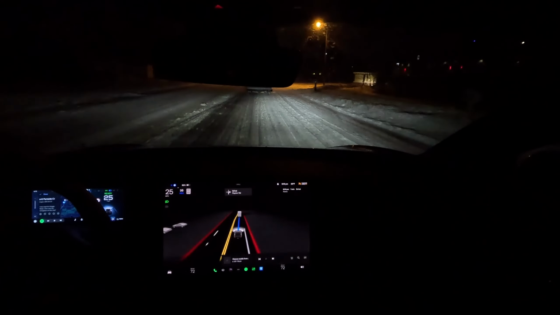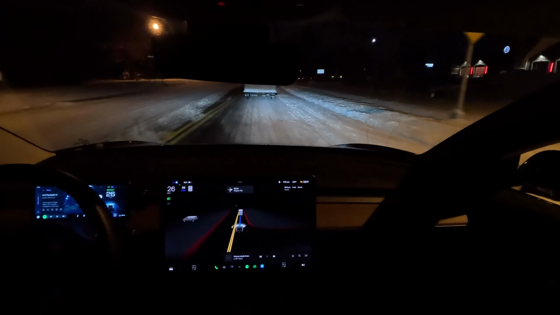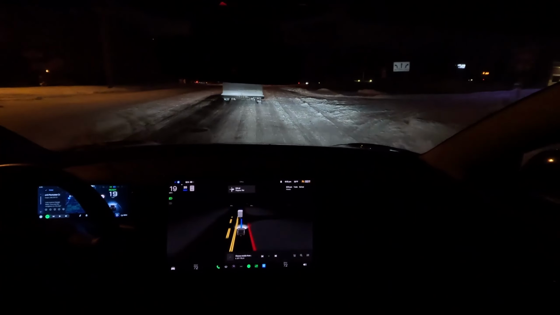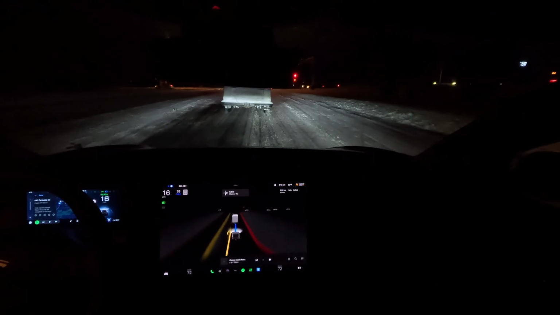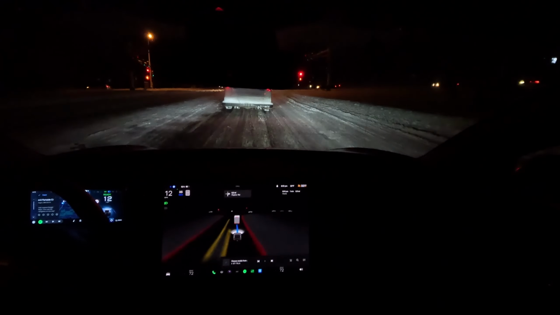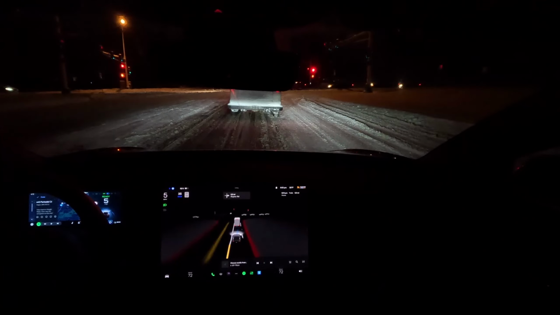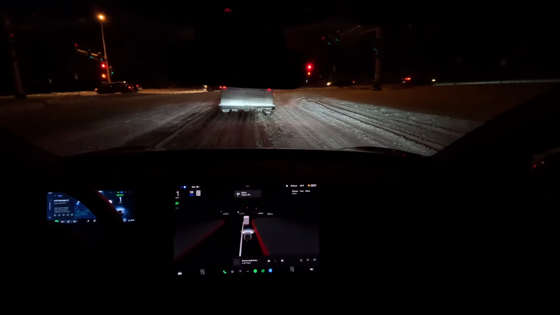On a regular basis, the car is pretty good with it, but in these types of conditions, I wanted it to just slow down a bit when the roads are a little bit slippery with fresh snow. So here we should go straight, and we're in the right lane. Perfect. So overall it's been okay.